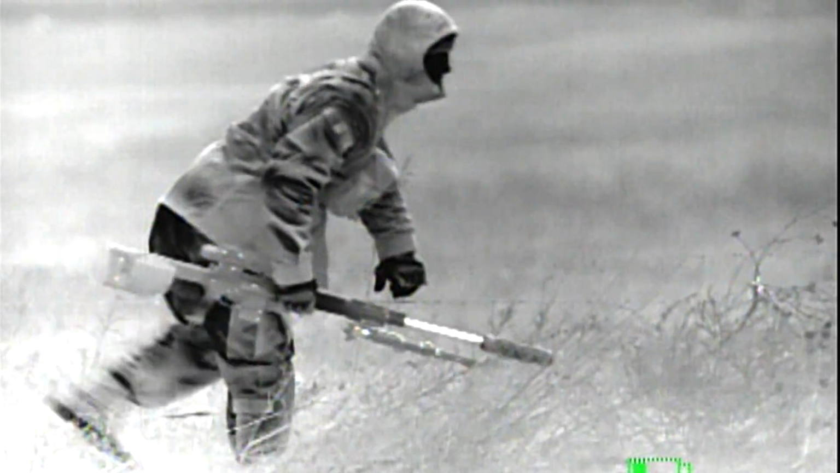All they simply want the state to do is allow them to shoot big calf eaters like this with a round big enough to make them hit the dirt like this, instead of running off to die a slow, painful death like this, because a handful of politicians simply don't understand the facts.